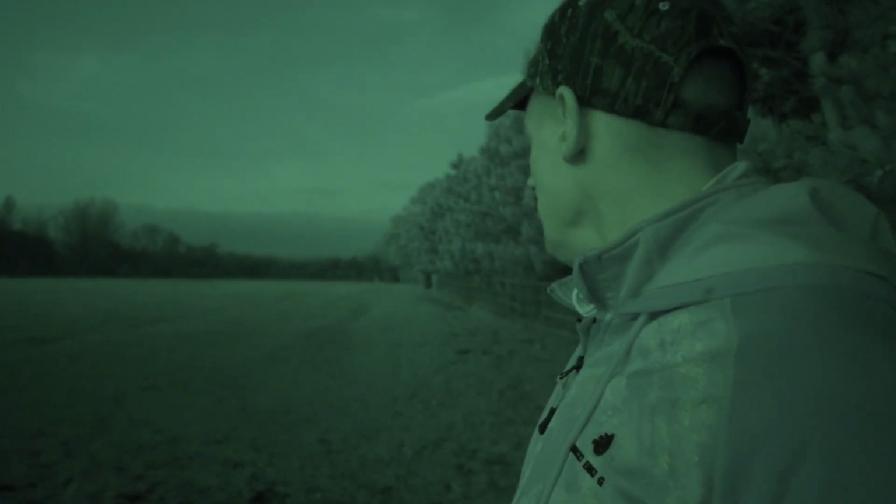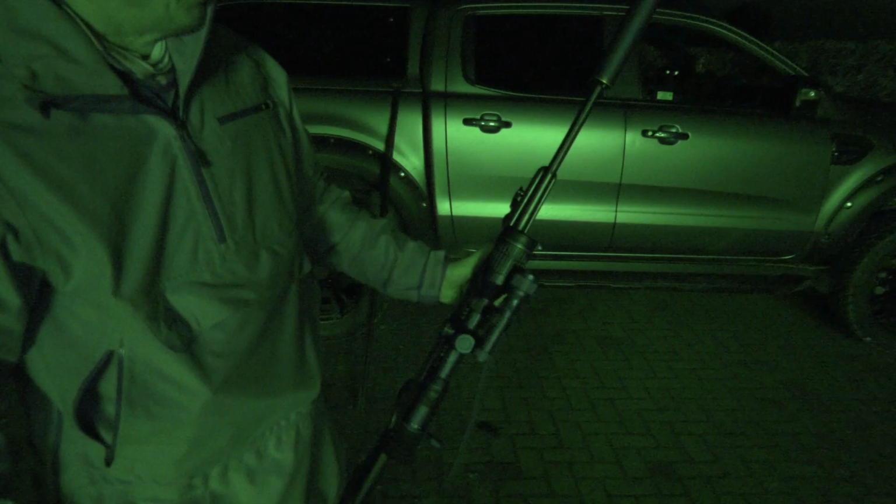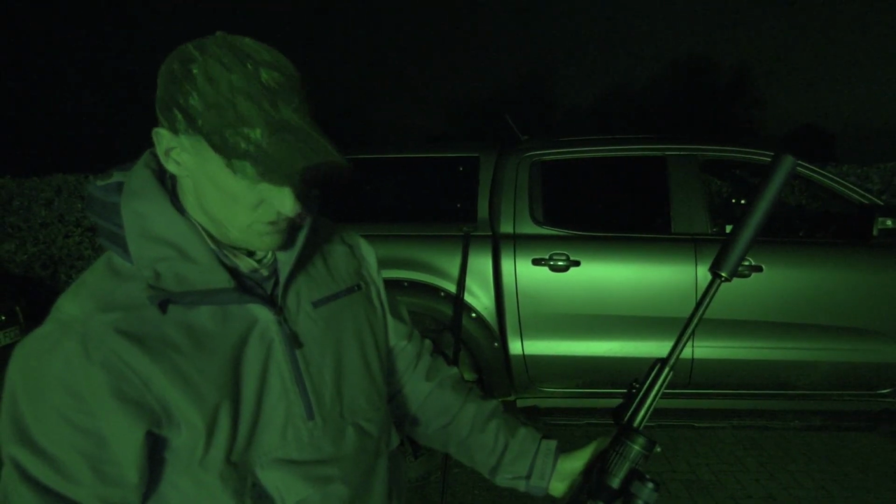A rabbit there, just there. There's one there, look. See him? Not really. Come on, let's go and get your kit. Bullets, gun, night vision, silencer, sticks, torch, gloves, bag.